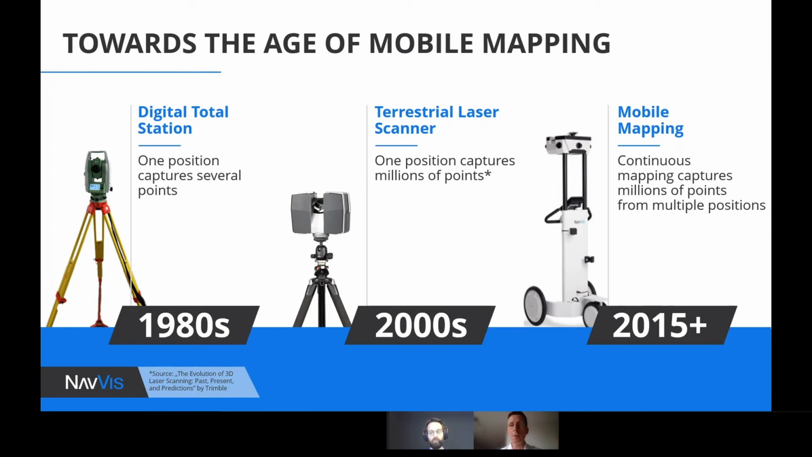And this type of technology, with the difference from the TLS technologies, is that the scanning happens in motion. So we're talking about mobile devices. The main objective that we pursue with this type of technology is to gain efficiency on the speed, scanning fast while making as few compromises as possible on the quality and the precision of the resulting scan.